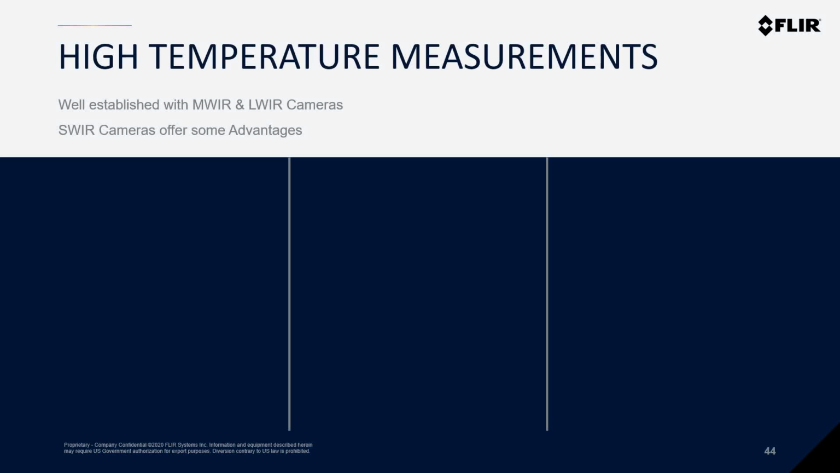Real quick, this might get a little technical and we can follow up later, but mid-wave and long-wave cameras have been used for high temperature measurements for many years. But short-wave infrared cameras actually offer some advantages when you're measuring high temperatures because of their high sensitivity to high temperatures, as well as better temperature measurement accuracy.